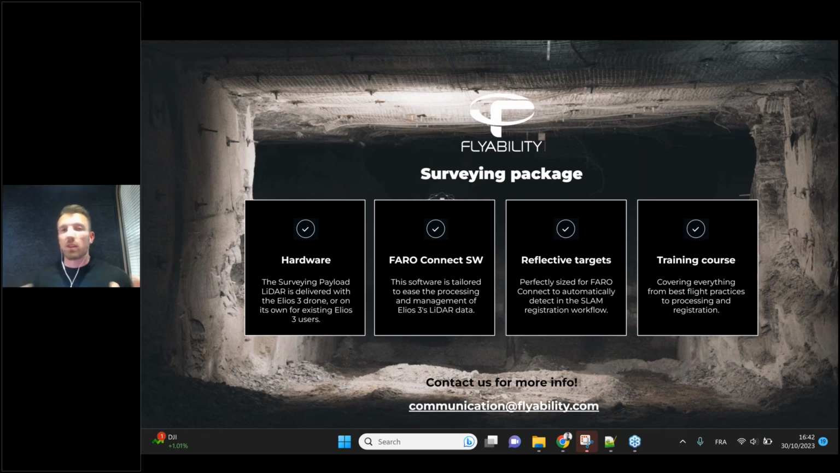And lastly, we also provide a training course, an online training course of 6 modules, sorry, that will go through all the steps of flying the drone, capturing data, how to do the correct survey flights in different types of environments, bring all that data into Faro Connect, process that, filter that, register that data, and be able to produce the output that all of our customers are looking for.